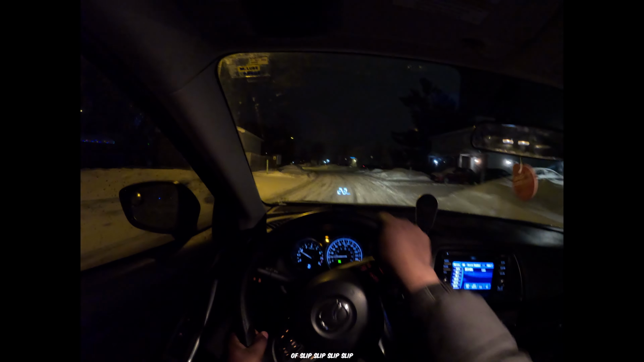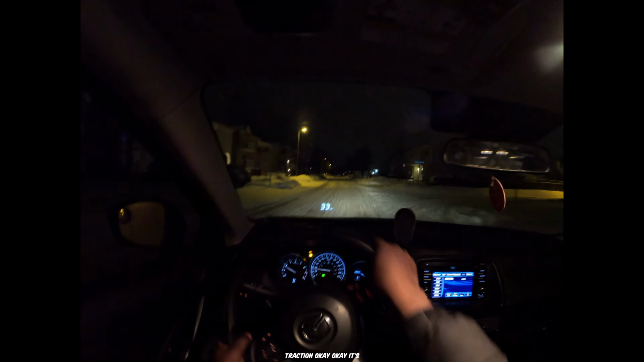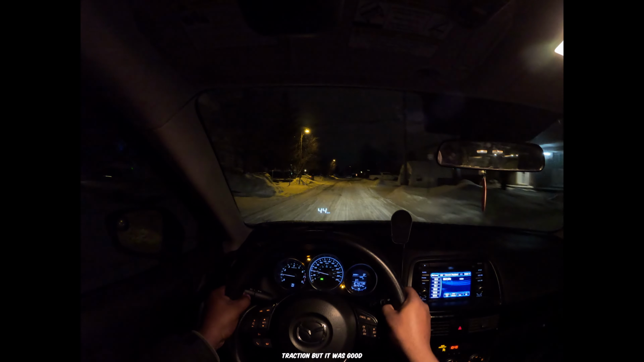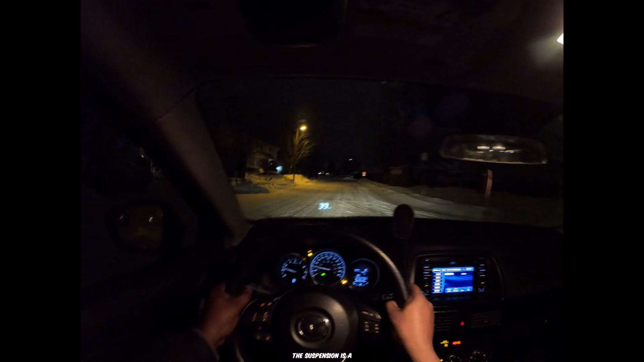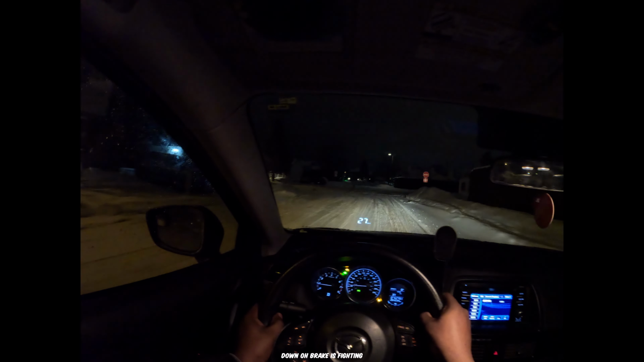A bit of slip. Press it. Oh, traction. Okay. It's going. Bit of traction, but it was good. A bit bumpy as well. The car is a bit bumpy, the suspension is a bit stiff, steering wheel is good, I like it. Slow down. Oh, brake is fighting. Nobody, we're good. Punch it.